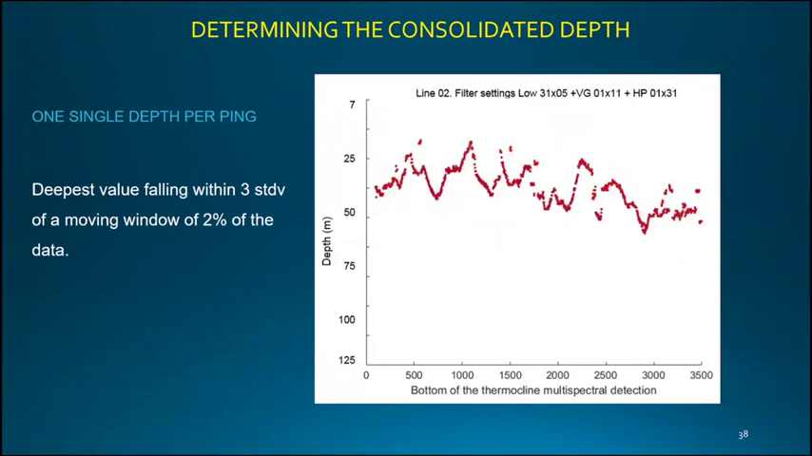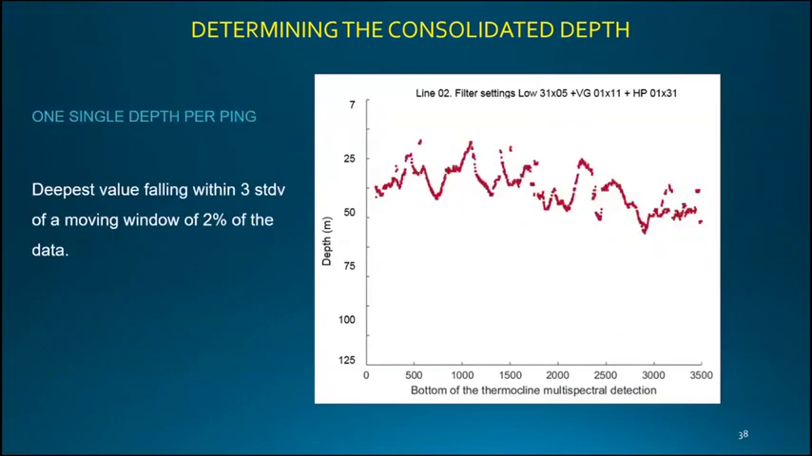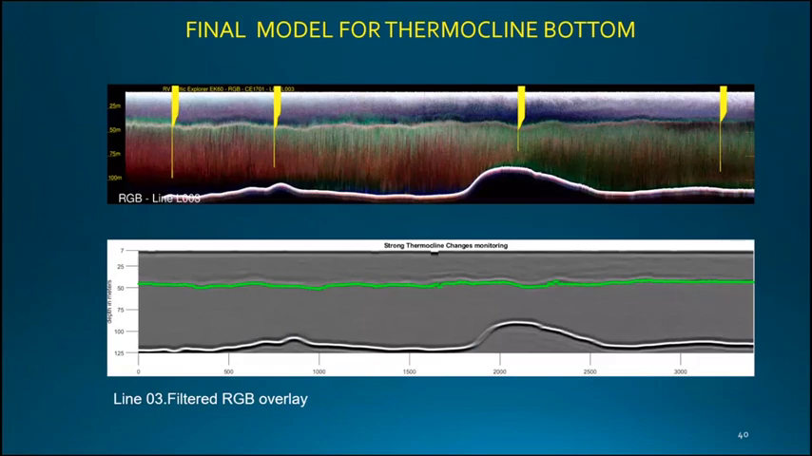How to get rid of them? Well, for that, we're running a Hampel filter, a decision filter, that is replacing outliers falling farther than the standard deviation with a median value within a 2% moving window around the data. And this is how it looks. Eventually, using this method, we got a single solution for the bottom of the thermocline. And that's how it looks.